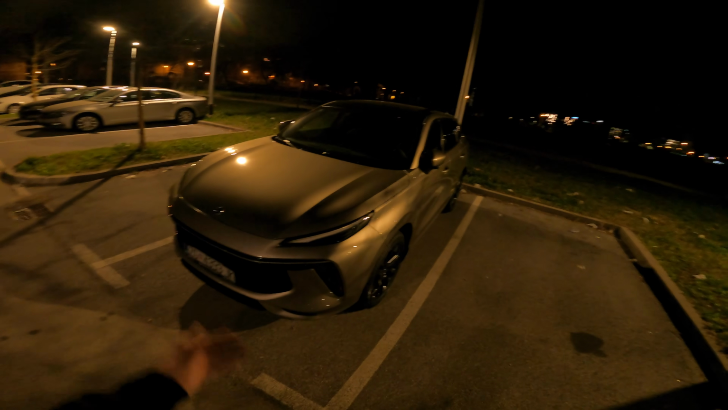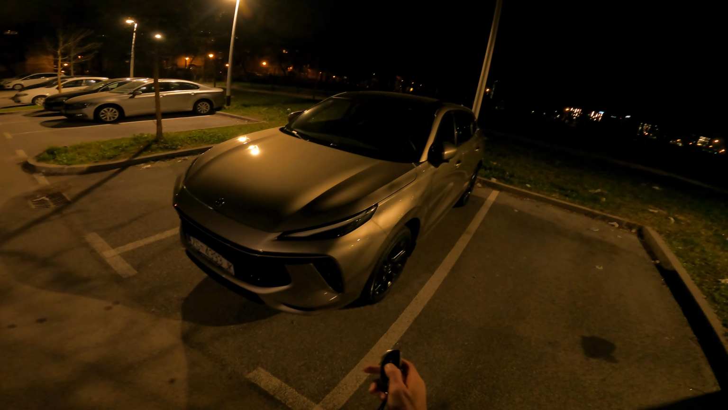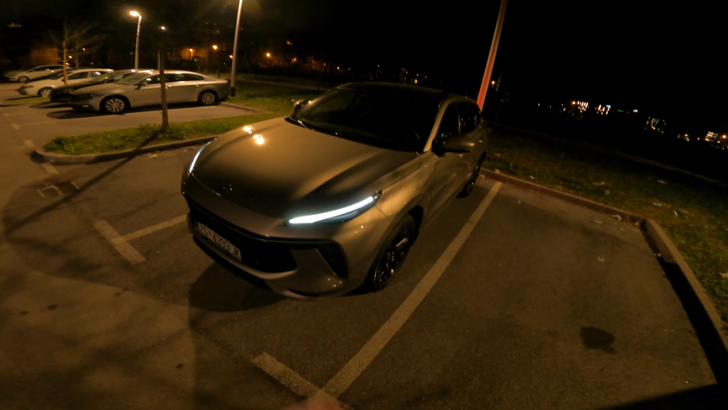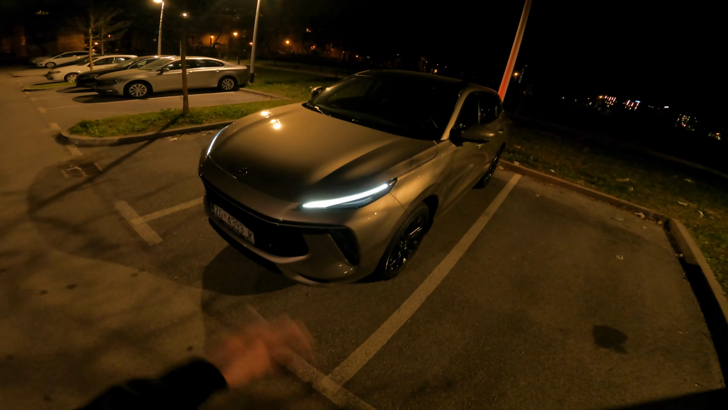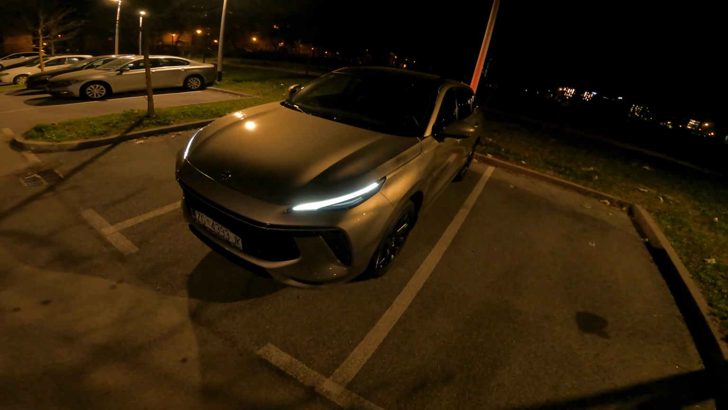In front of us is the Forthing T5 EVO. This is the exclusive trim. Now if we unlock the car, you can see the daytime running lights turn on and the hazard lights or the turn signals. Now the main lights are off. You need to go in the car to start it in order to have them, so we're gonna see them from the inside and we're gonna get outside the city to check their performance.